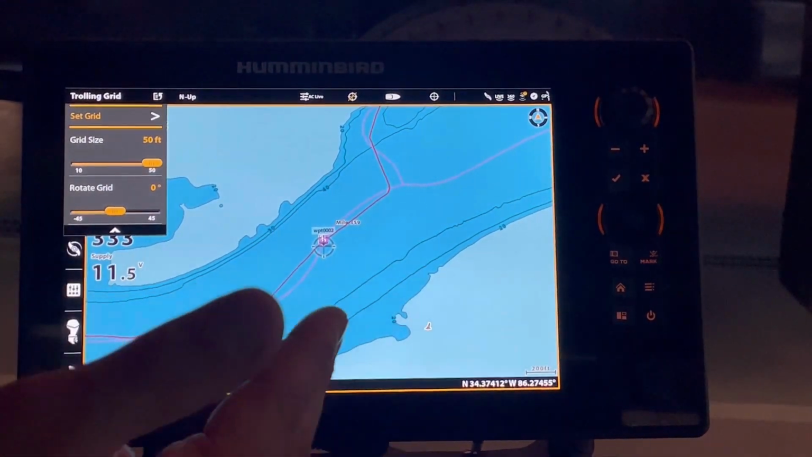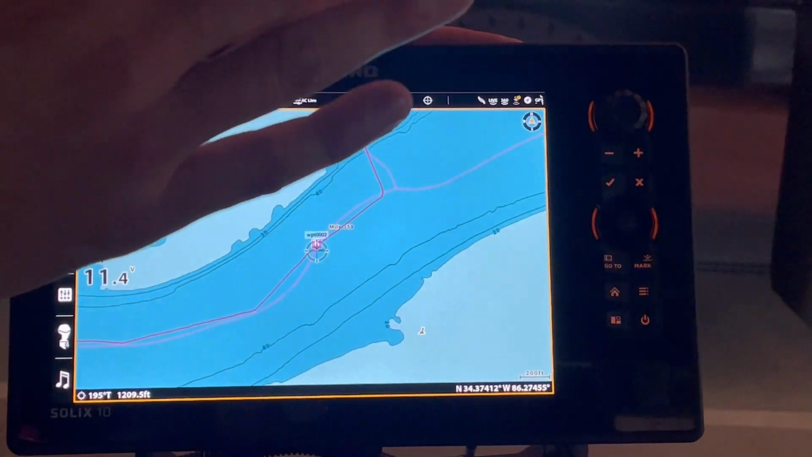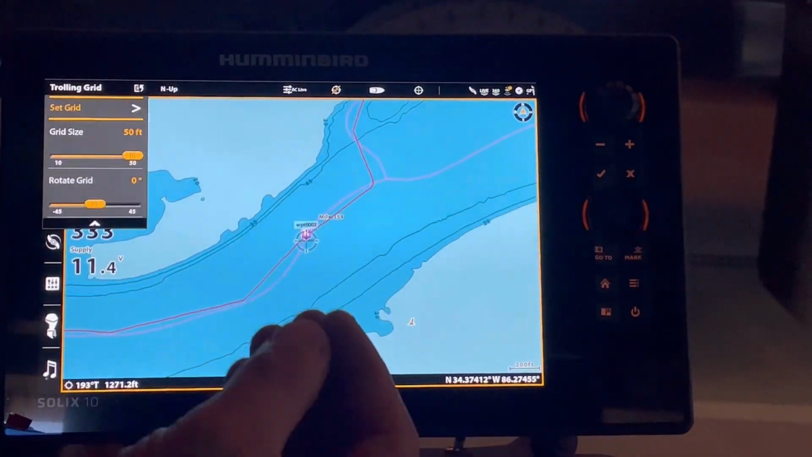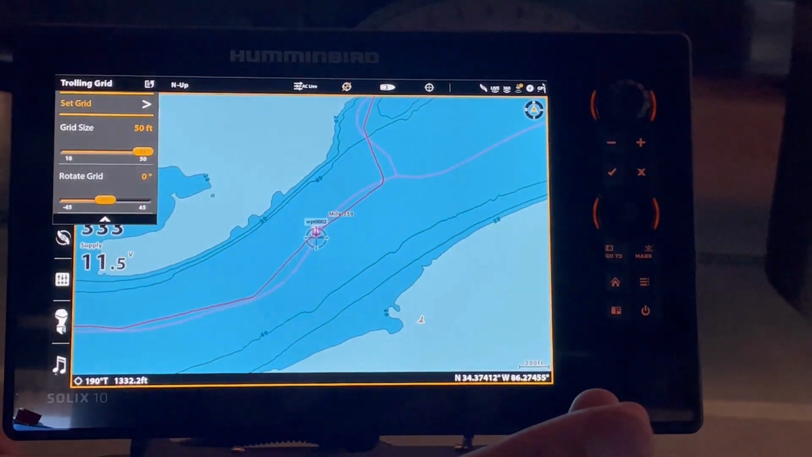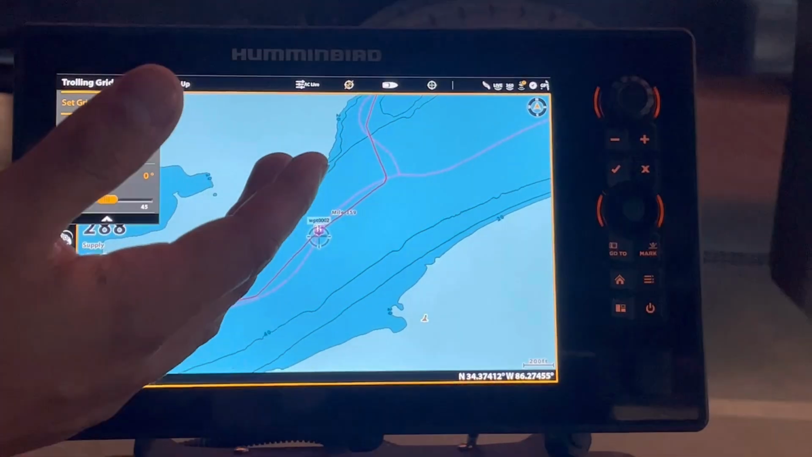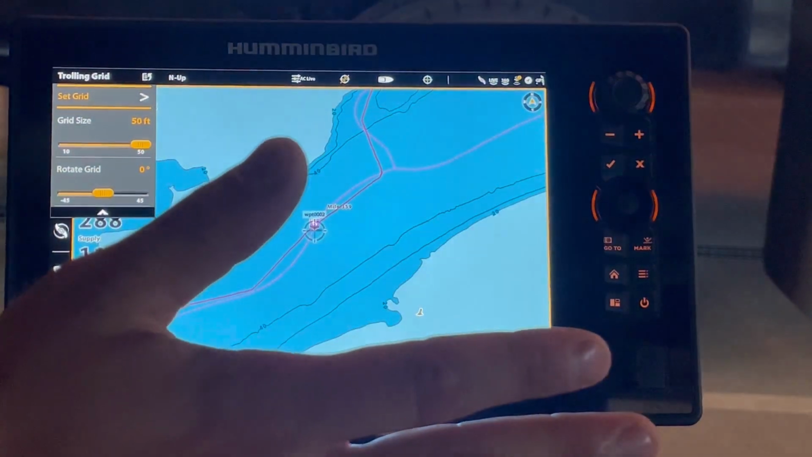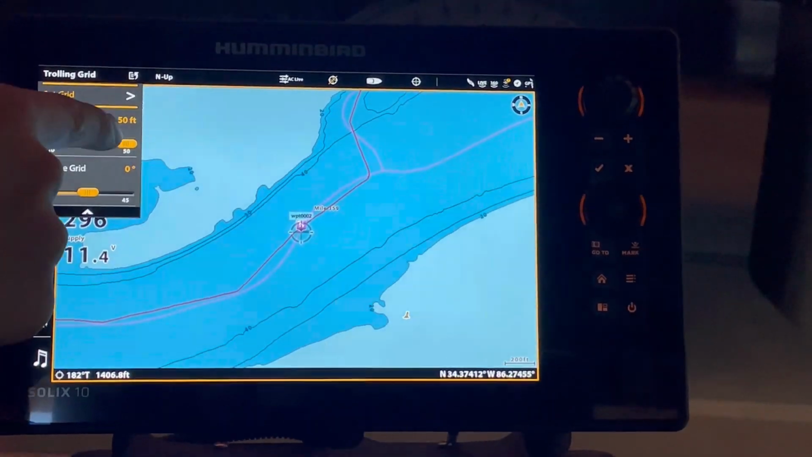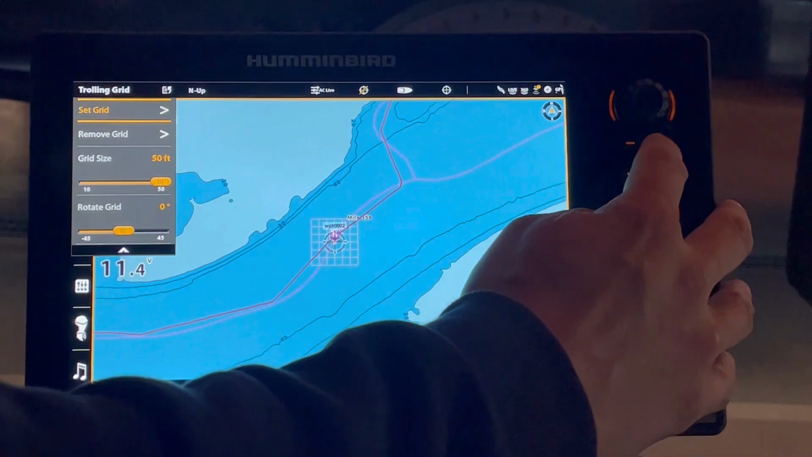The grid size, it's gonna be how far apart these lines are that we're using. What's important about that is based on how far our side imaging is set, we want to overlap our boat pattern and what we see when we're creating these grid lines. So if our side imaging is looking out, let's say 40 feet, if we have a grid size of, at least 25, let's say 30 feet, if we're able to boat a really good pattern, they should overlap, and that'll prevent us from not seeing or missing anything while we're searching. So I'm gonna set it for 50 feet right now. I'll hit set grid, and it should create it. So right there you see it's been created.